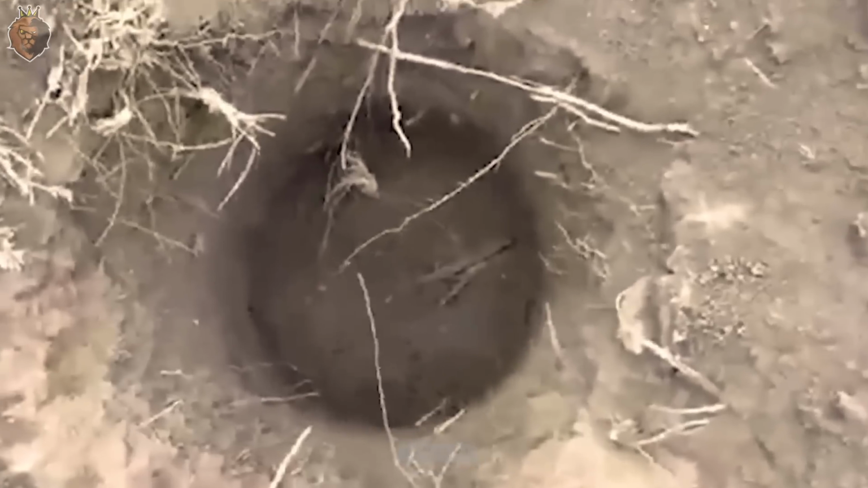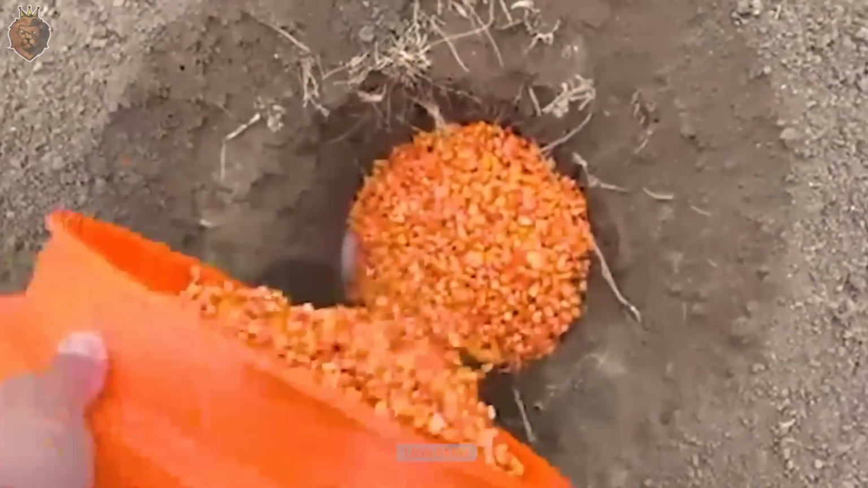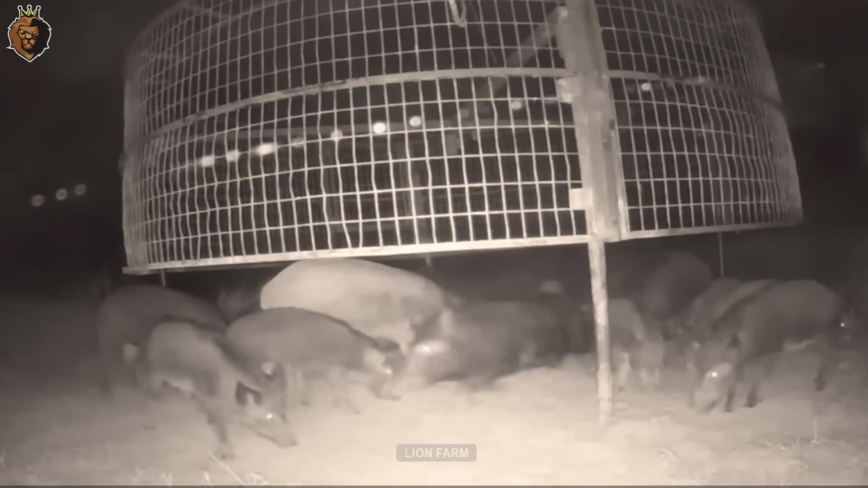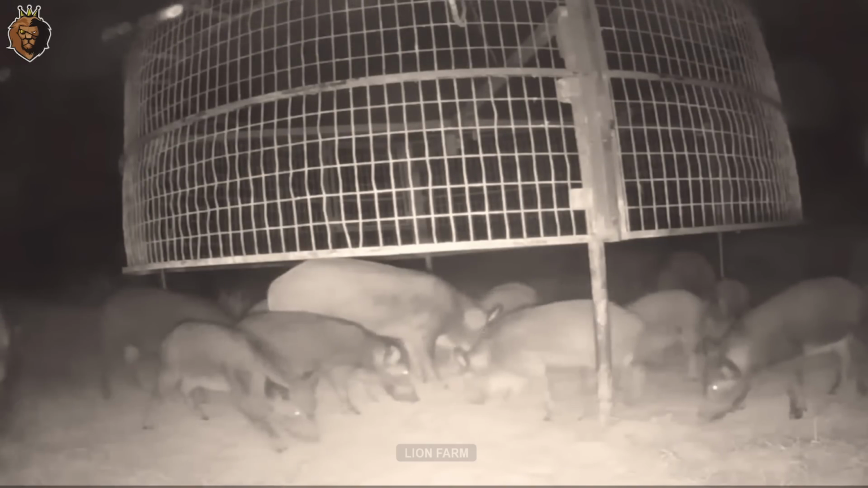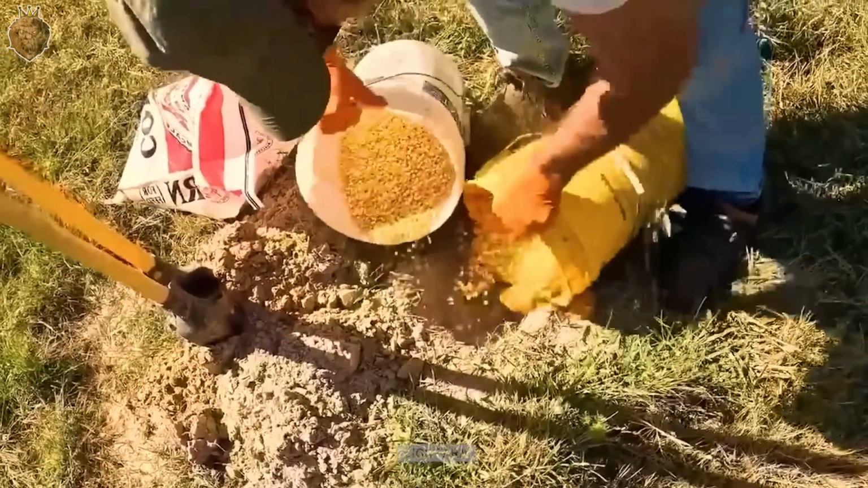Once at least 80% of the herd is familiar with the trap and enters it regularly, the door should be activated to maximize the number of boars caught. If only a few are captured, the rest will continue reproducing and return in greater numbers.